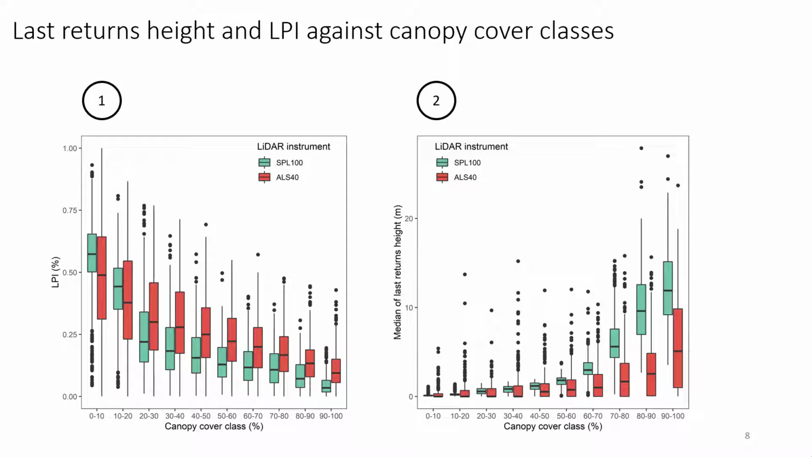So in the first figure on the left, you can see the LPI, so the ratio of ground returns, as a function of canopy cover. And as we increase in canopy cover, both sensors have a decreasing laser penetration index, which makes sense. But in most of the canopy cover classes, the ALS40 has higher laser penetration. If we look at the median height of last returns, again against canopy cover, we can see that approximately around 50 to 60%, the difference between the two starts to increase greatly.